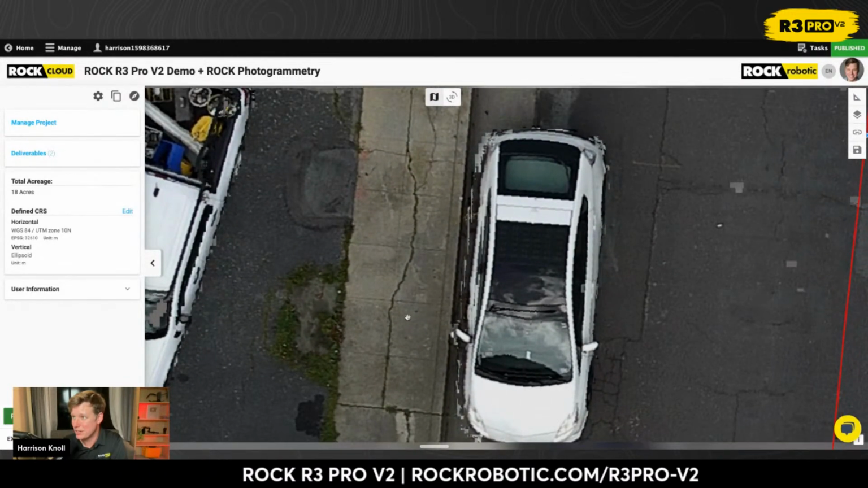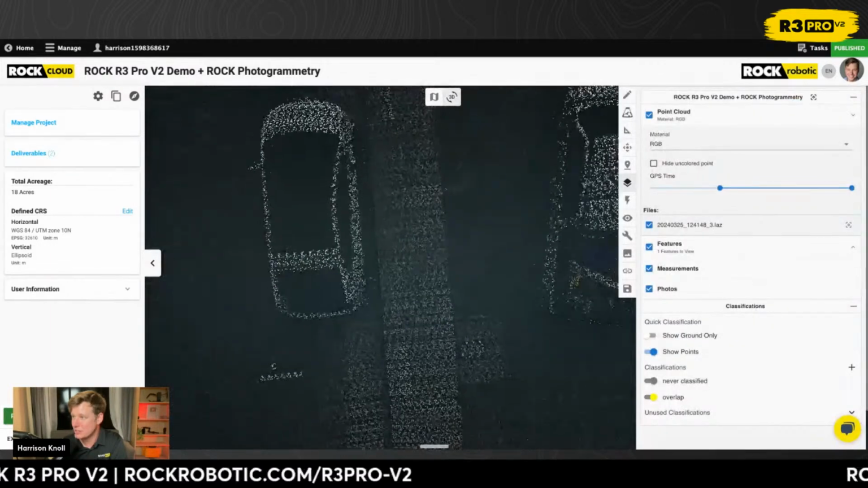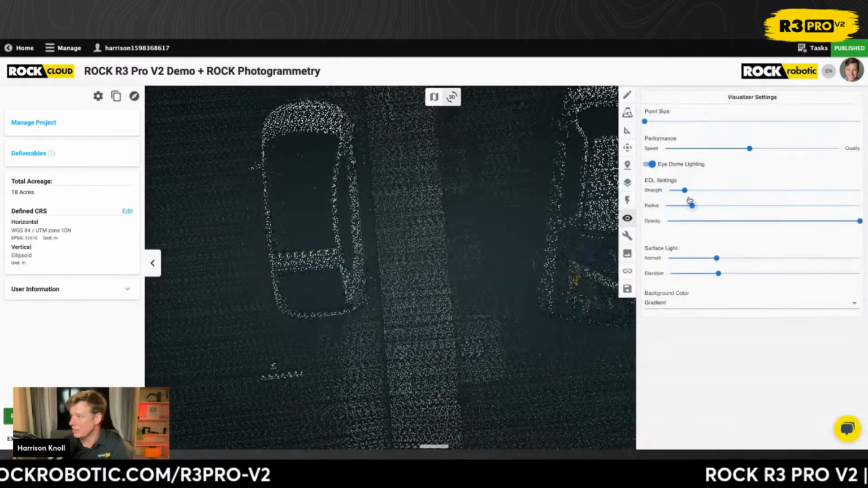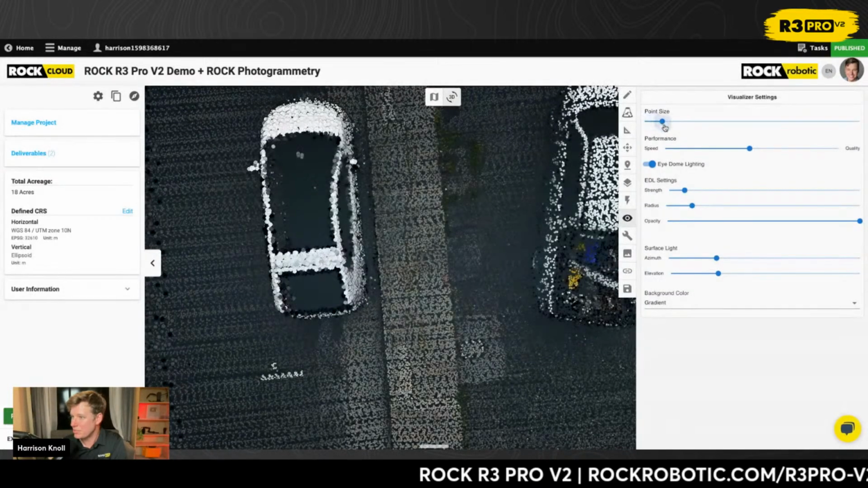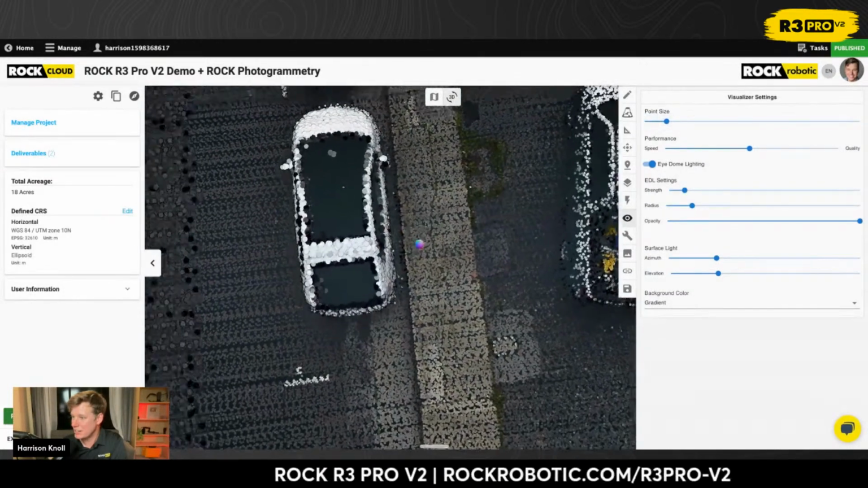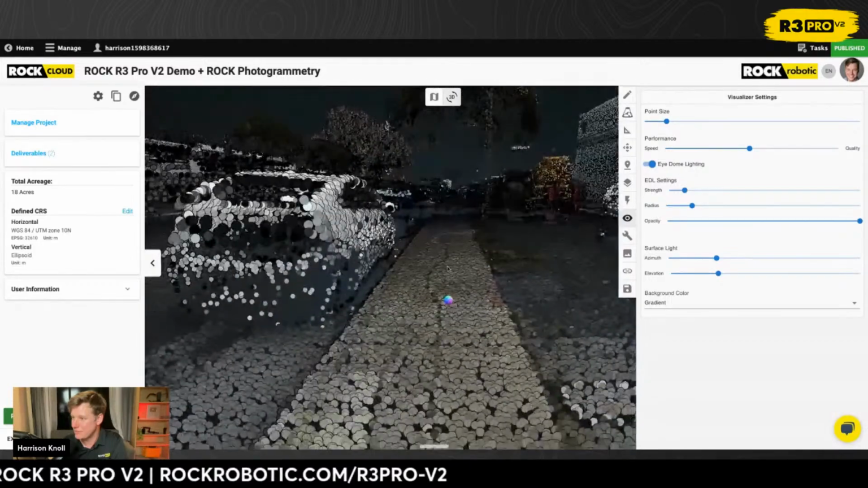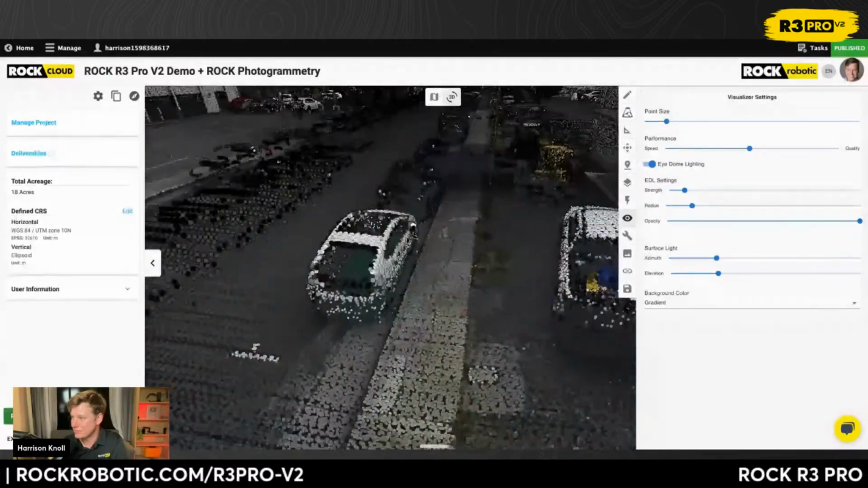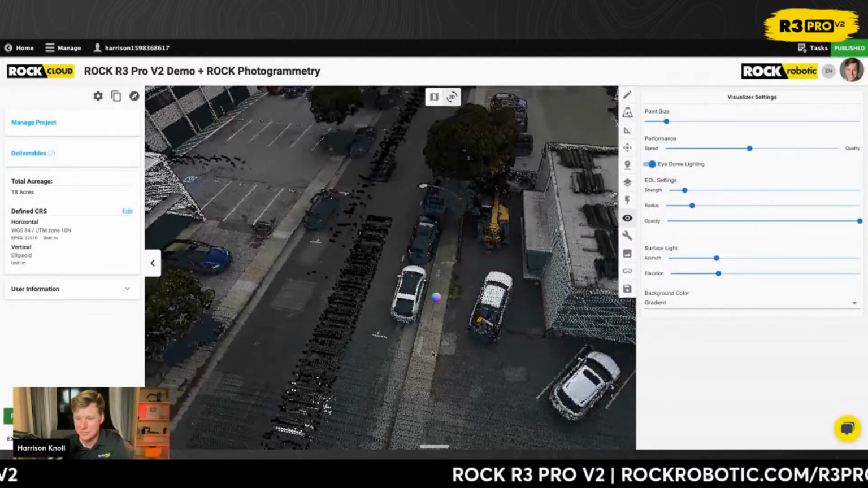I can do measurements on this, and I can also do the 3D measurements over here on this data set as well. I can increase the point size a little bit, see the crack a little bit better. Yeah, it's pretty crazy. I like 2024. It's a good year.